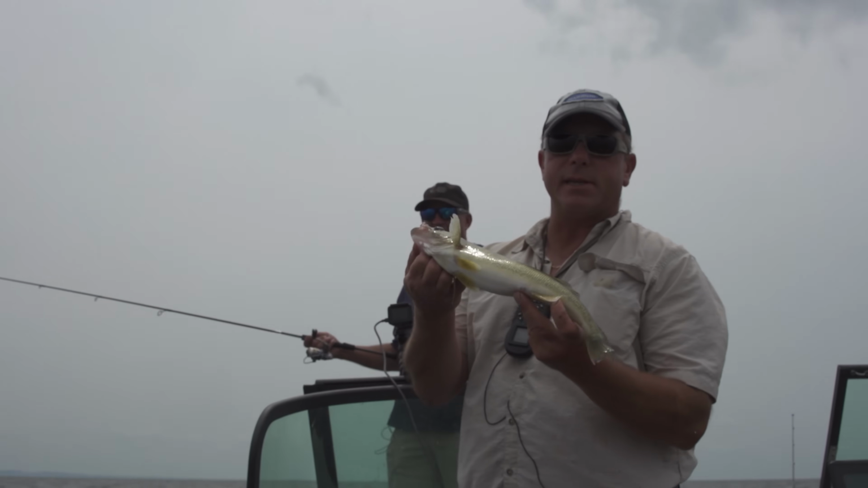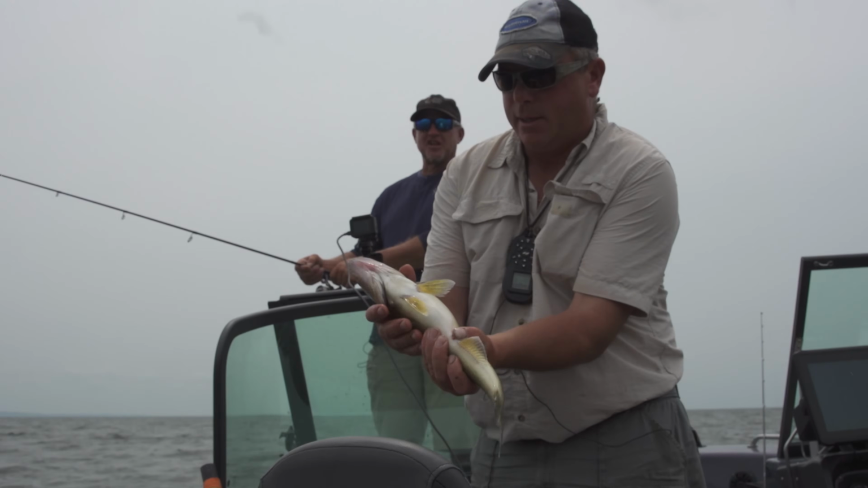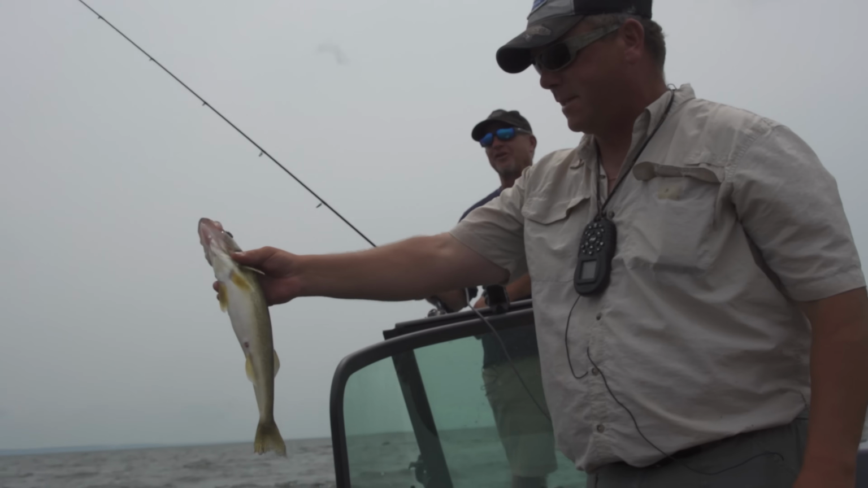a nice one, they smack them. That's a nice one. Let's let that one go. Wow, you gotta love that. I love it when you come into a spot and boom, the first second cast. Boom. Second cast? Second cast. Oh, you snuck one in on me. Yep.